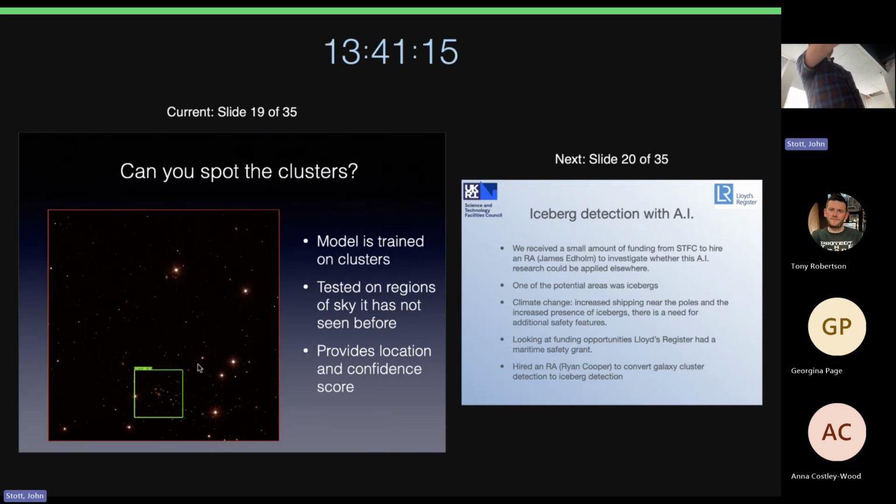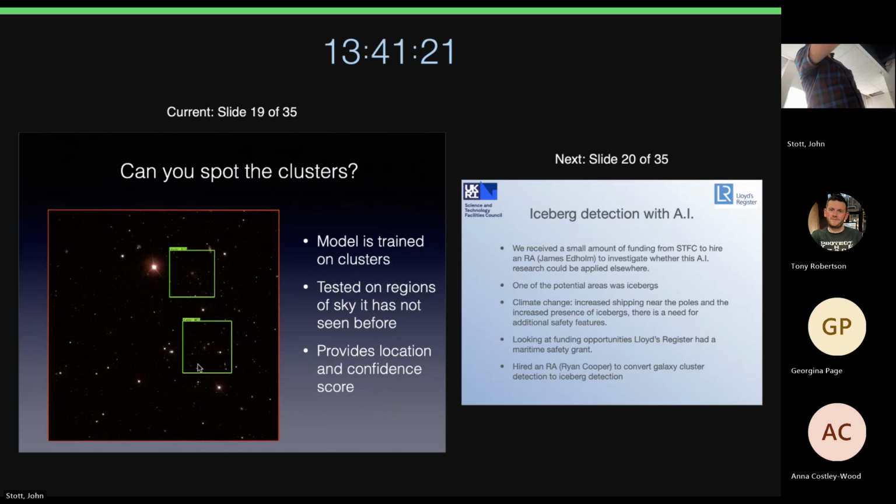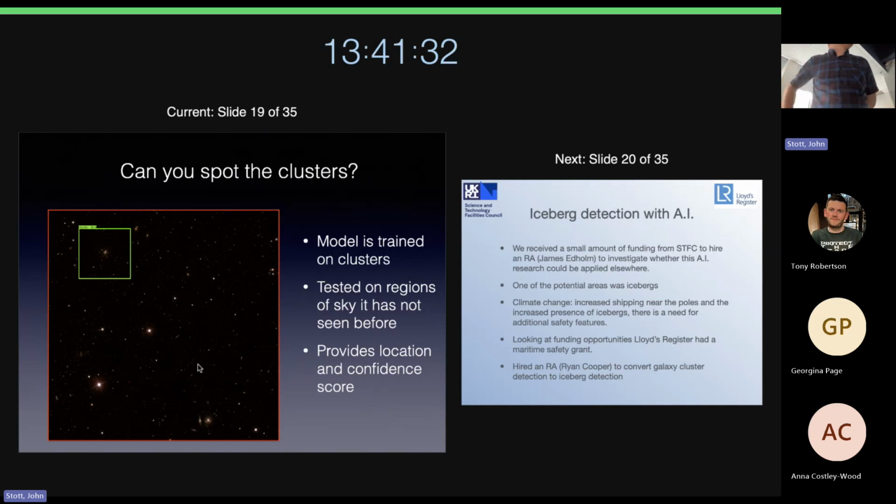So it's quite hard to see, but these are quite wide field images of the sky. And maybe there. Yeah, okay, and there's one there as well, for example. So you find two examples of the same thing in an image. And it gives you this probability as well. So a location, the confidence score, maybe up there.